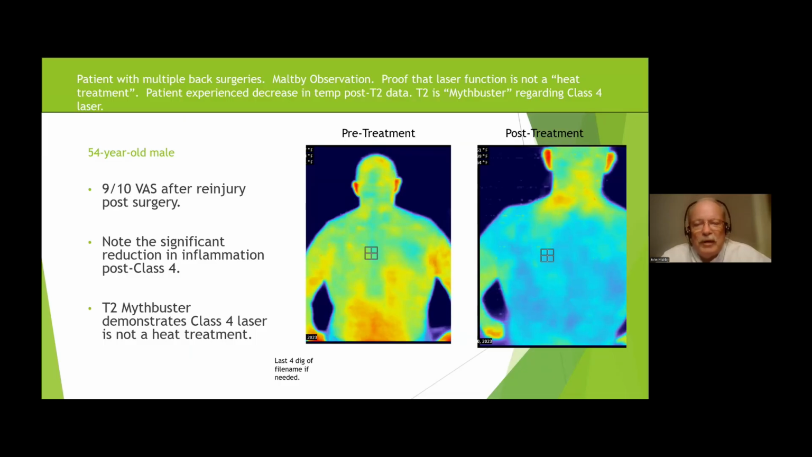That's pre-treatment. Now, if laser was nothing more than a heat treatment, we would expect what? We'd expect it to get hotter. We'd expect to see more color. Notice the post-treatment on the right. It chilled him right down. The only relief this guy was getting was from class 4 laser.